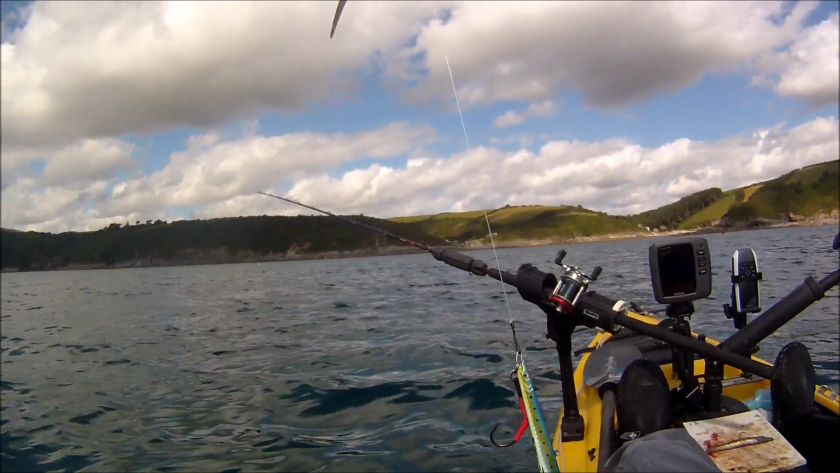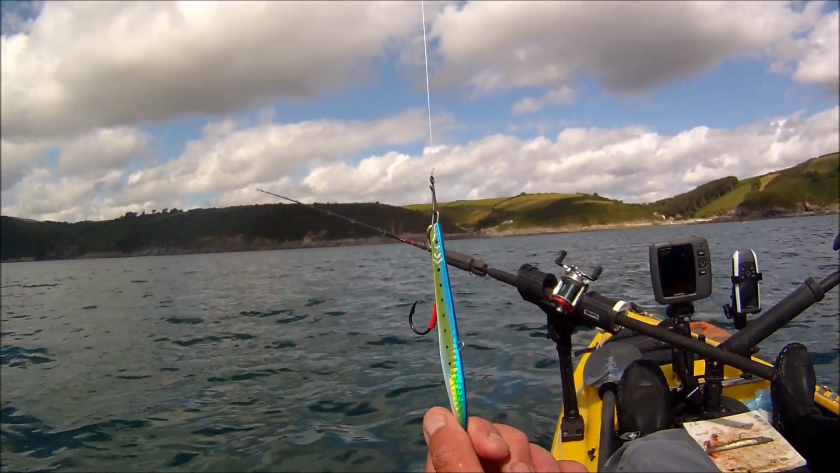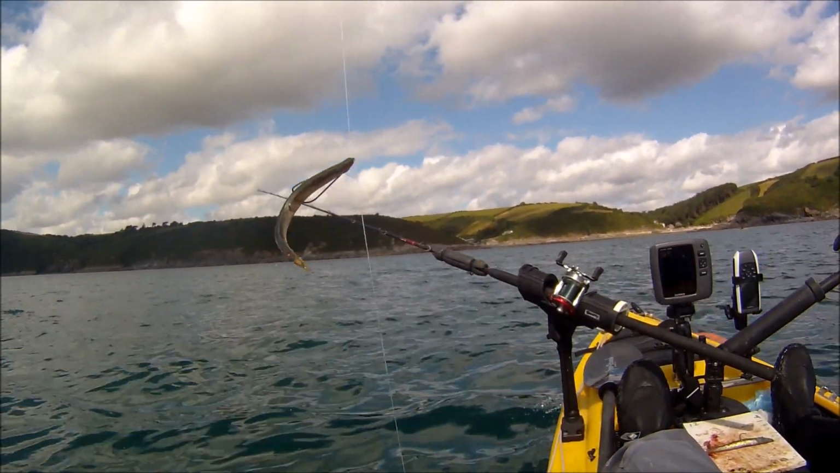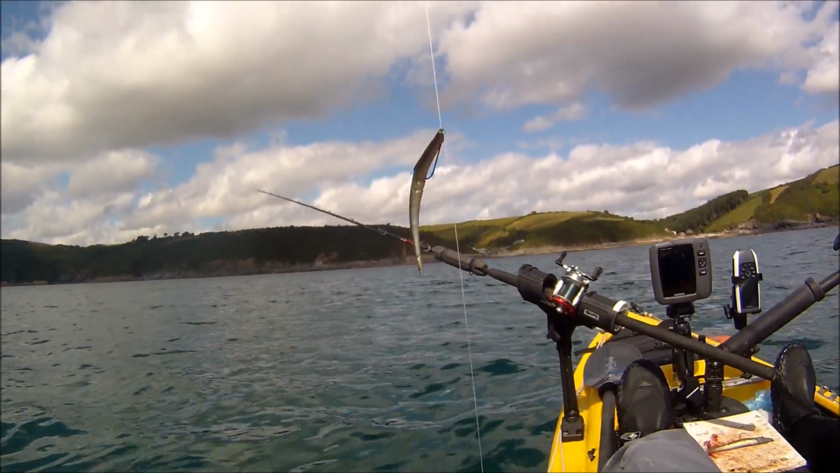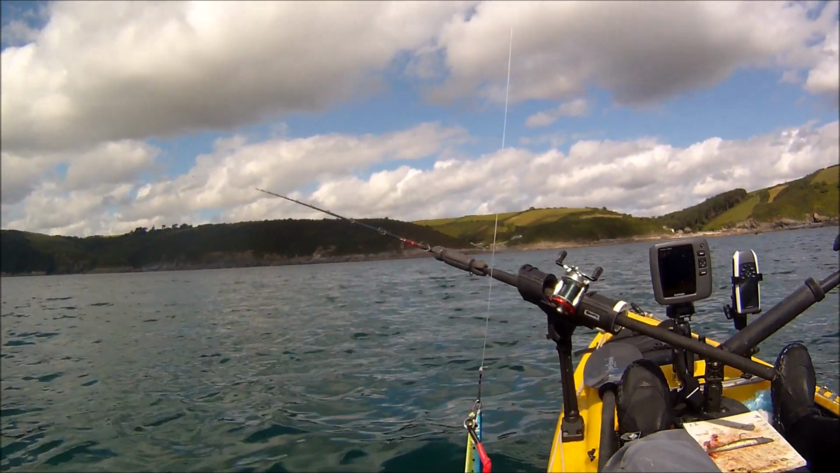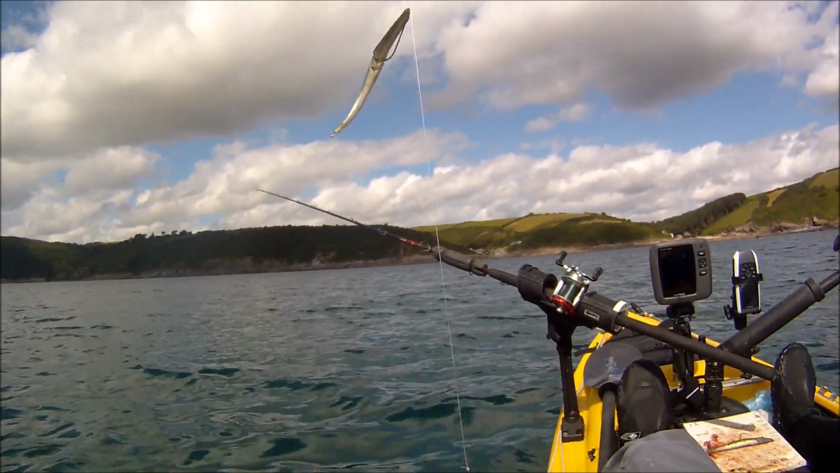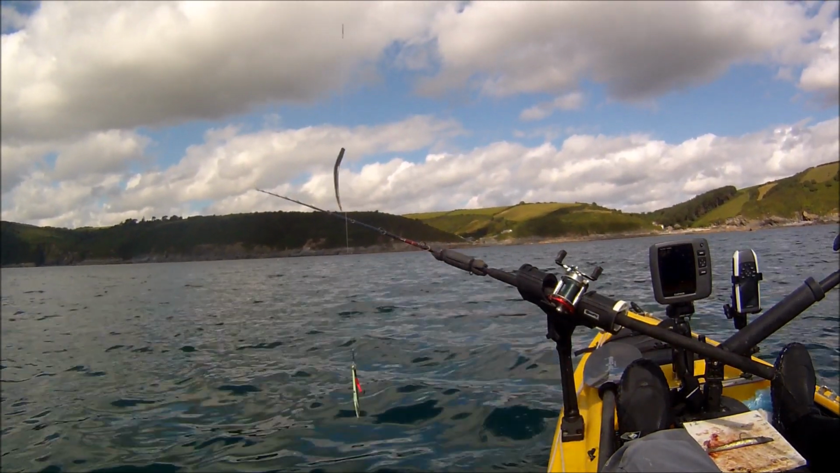What I caught them on was basically my mackerel fishing gear. So if I am lucky enough to pass over that shoal of cod again, I'll lower this down and hopefully pick up a bigger cod if there are any down there.